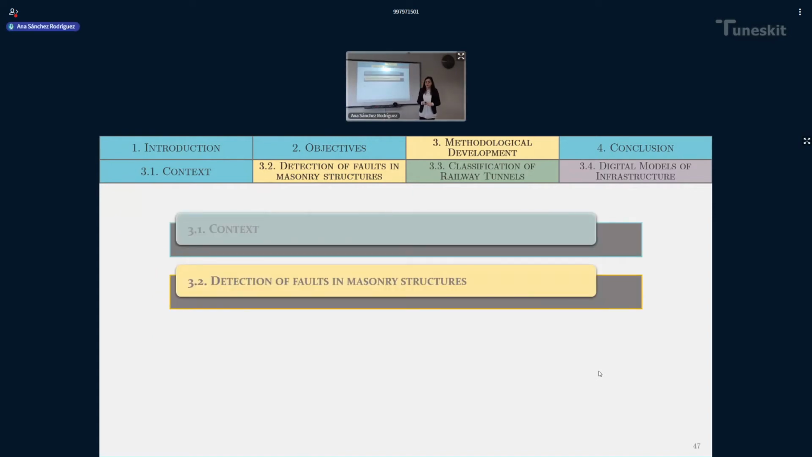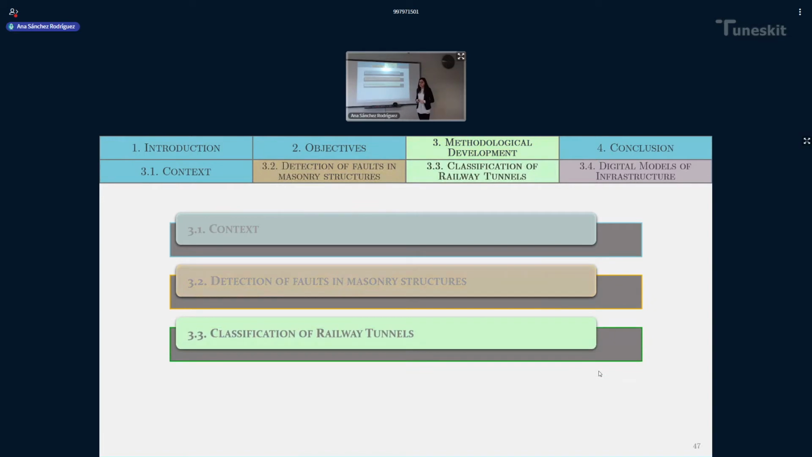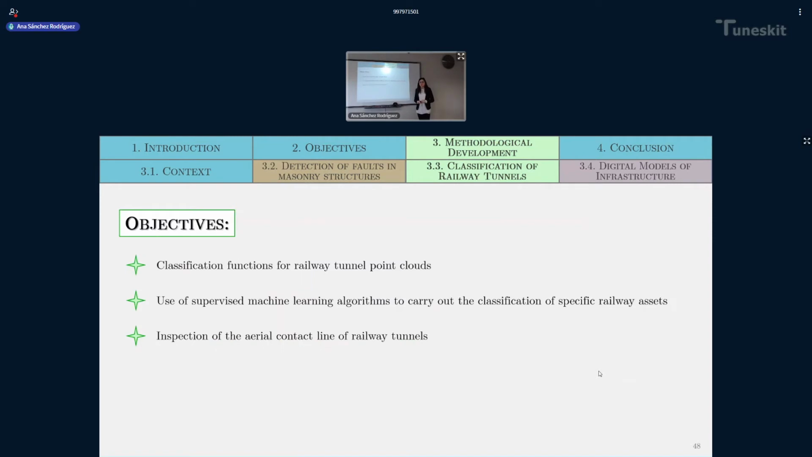This puts an end to the second section, and we can start talking about the third section, which is the classification of railway tunnels. The objectives of this section are the development of classification functions to make an inventory of tunnel elements from point cloud data, and the inspection of the power line of railway tunnels.